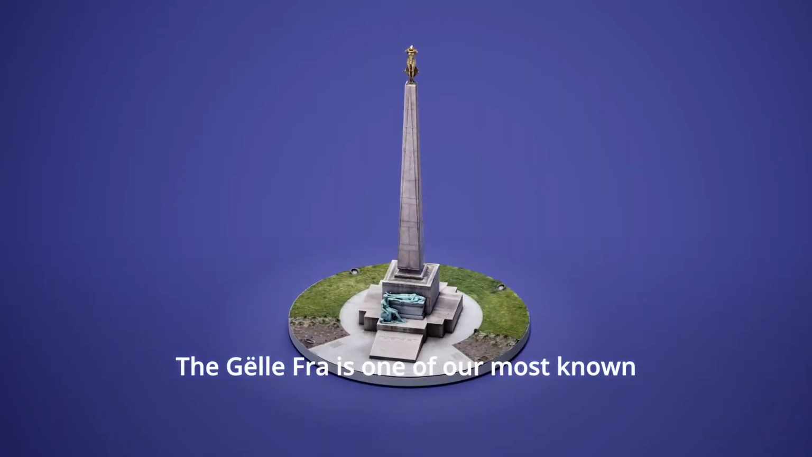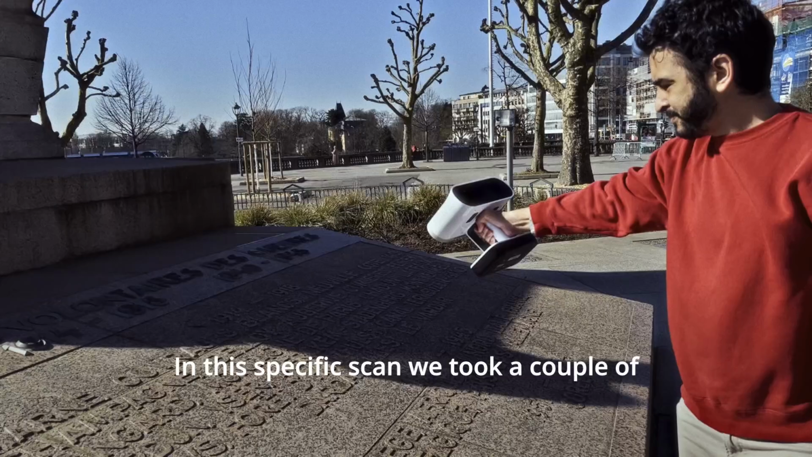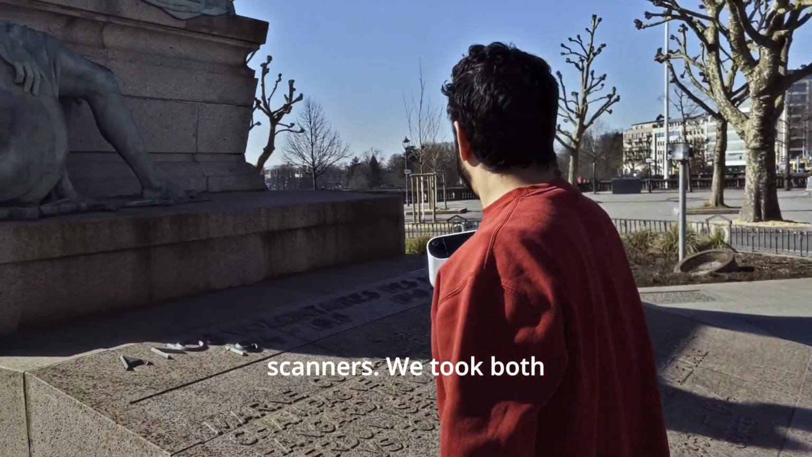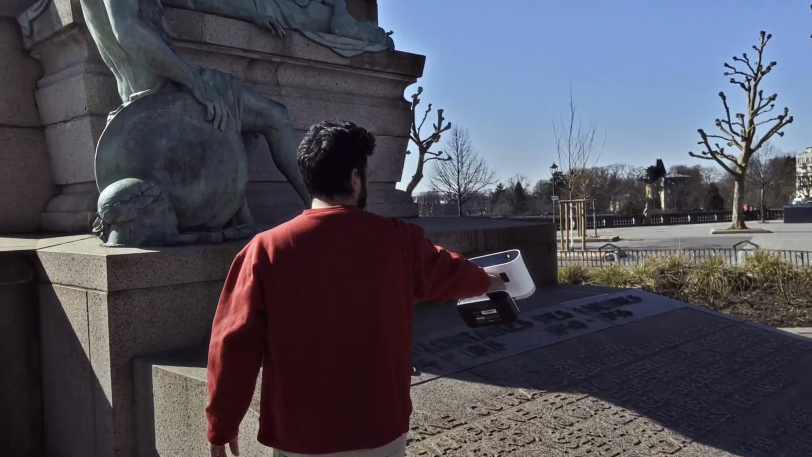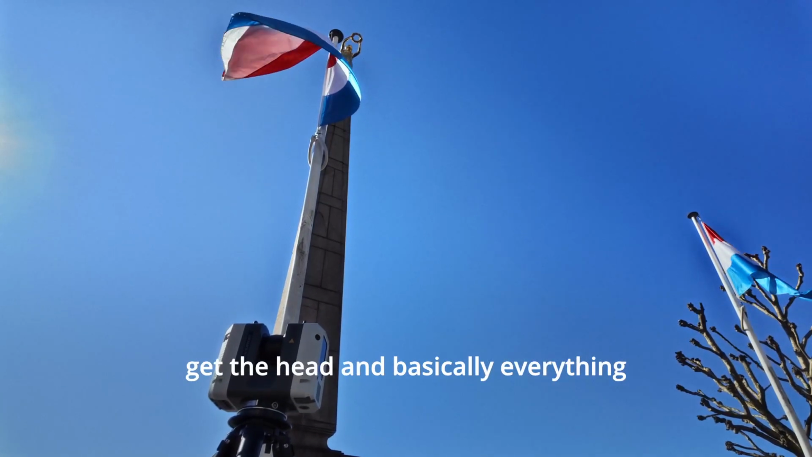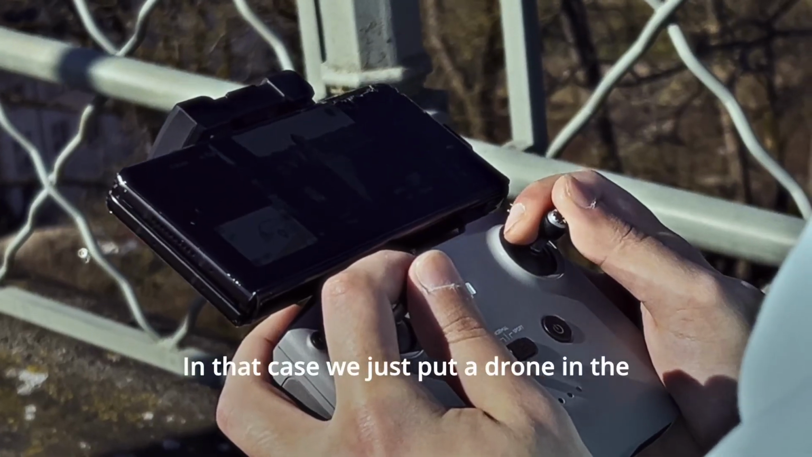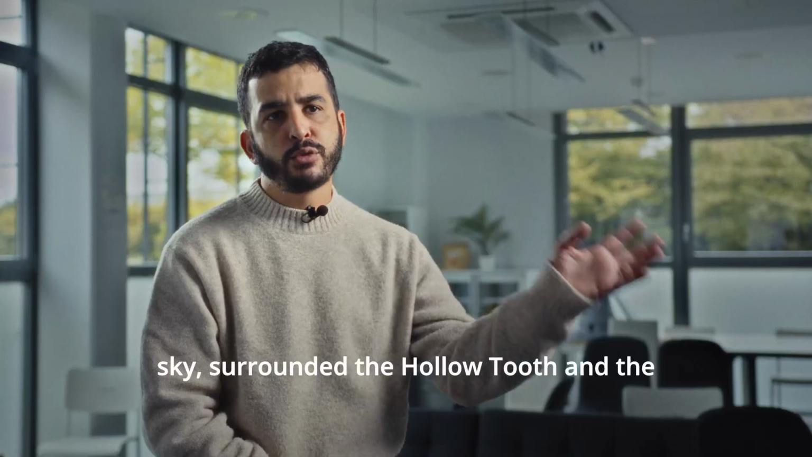The Gëlle Fra is one of our most known monuments in Luxembourg. In this specific scan, we took a couple of scanners. We took both the Leo and the Ray II. We later also scanned it with a drone to get the head and basically everything that's on top of the statue. In that case, we just put a drone in the sky, surrounded the Hollow Tooth and the Gëlle Fra and the Ducal Palace with photos.